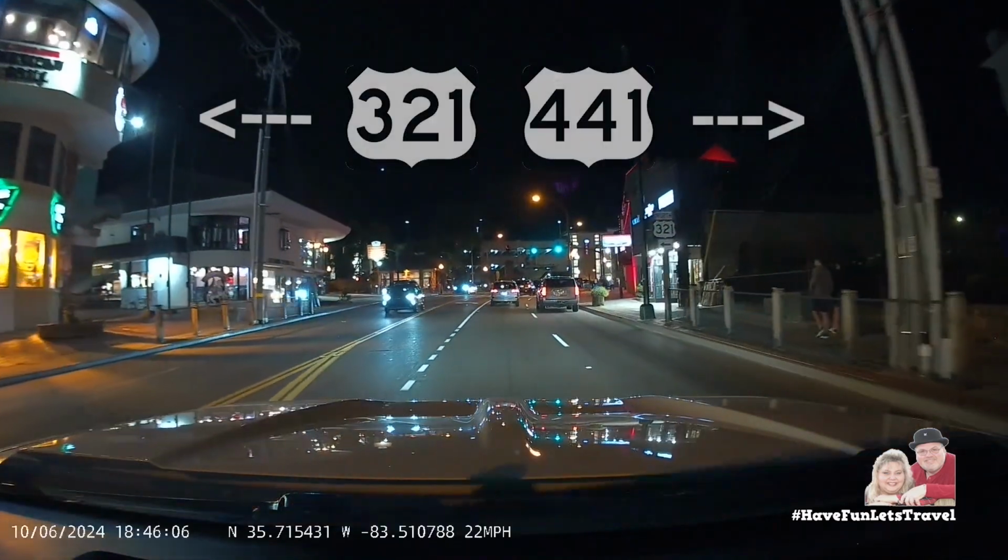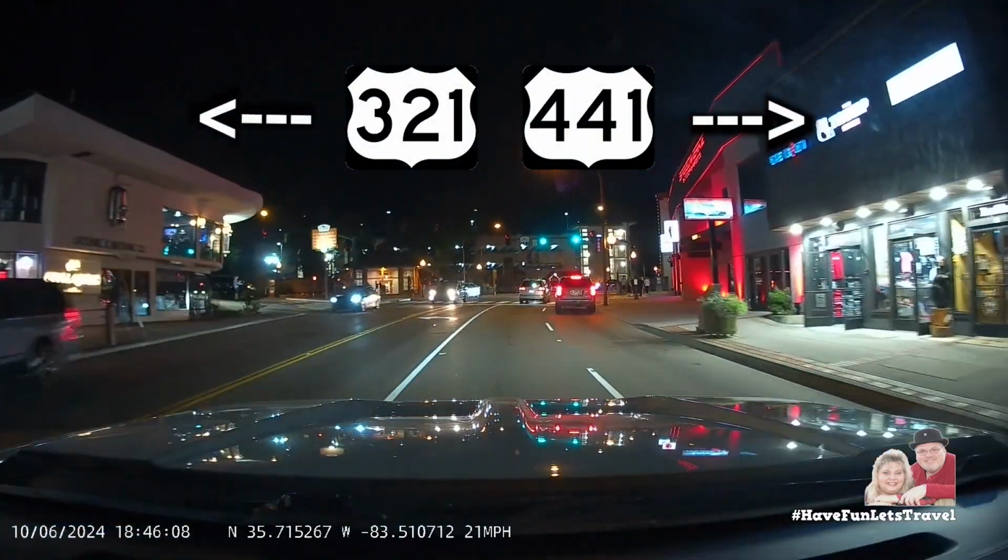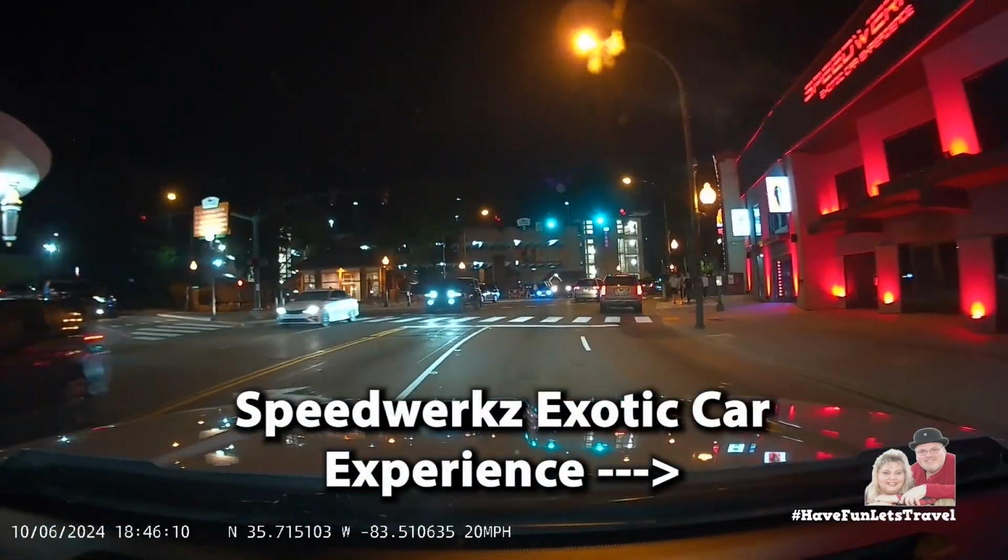Here's where things really get interesting at the 321-441 intersection.